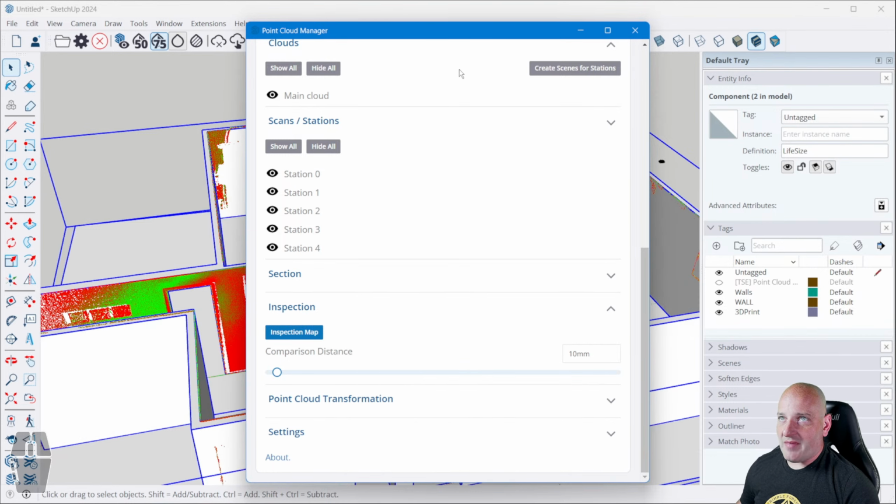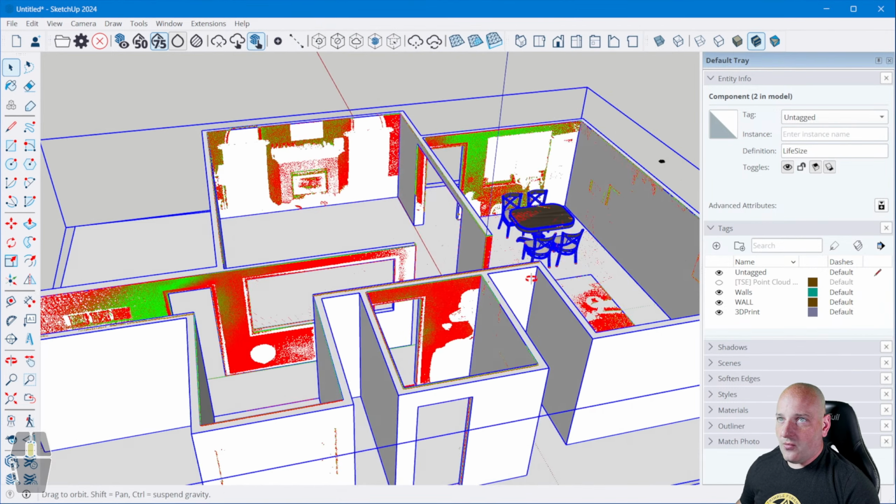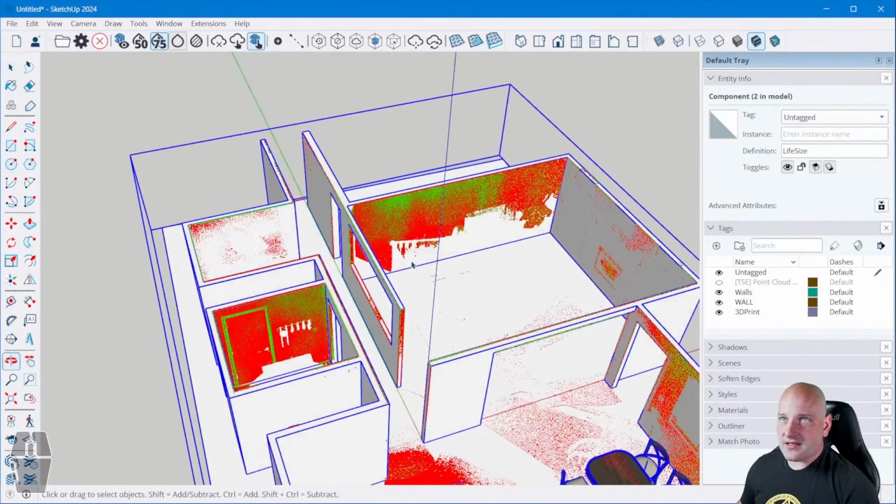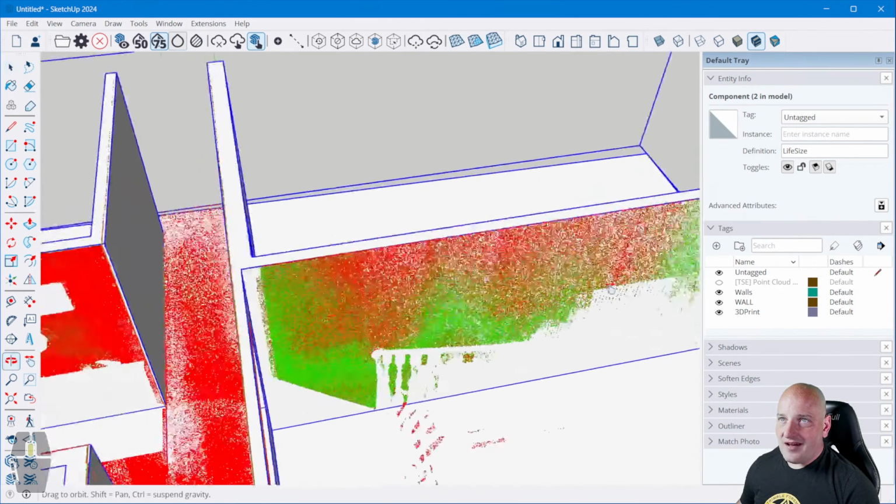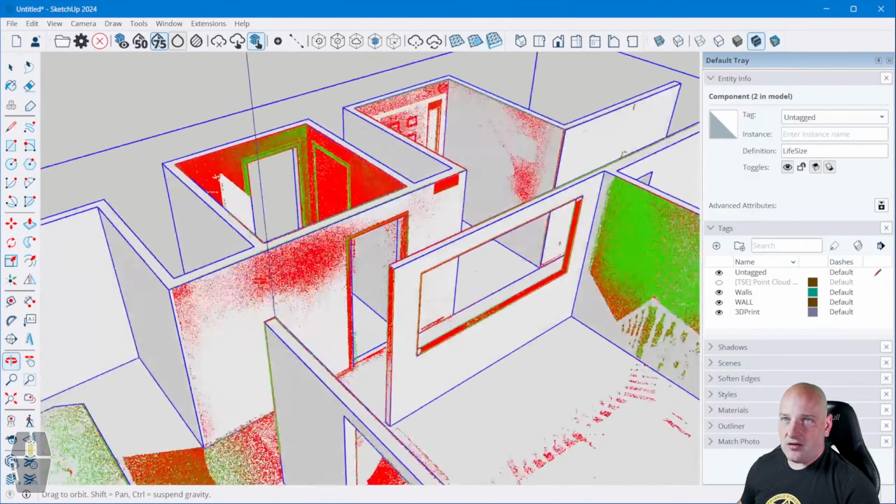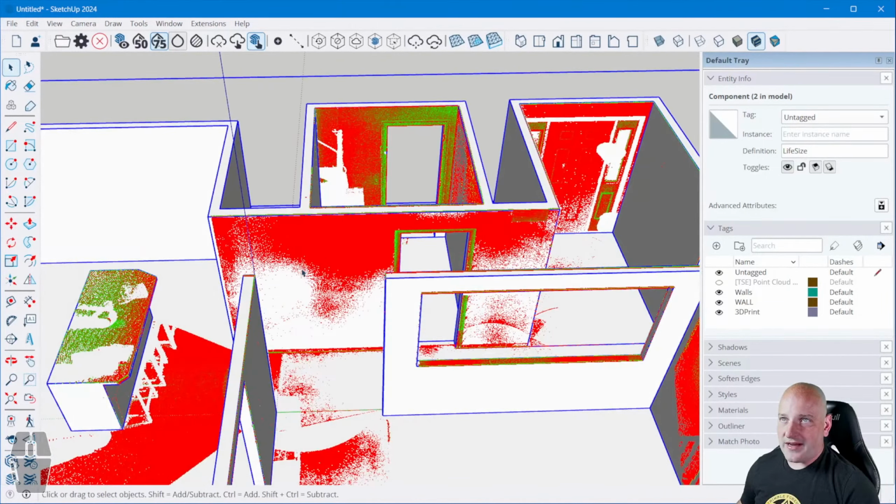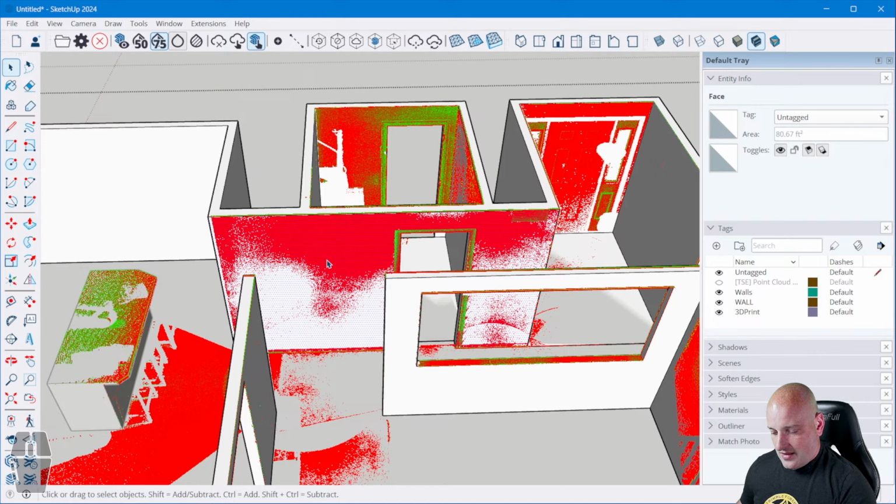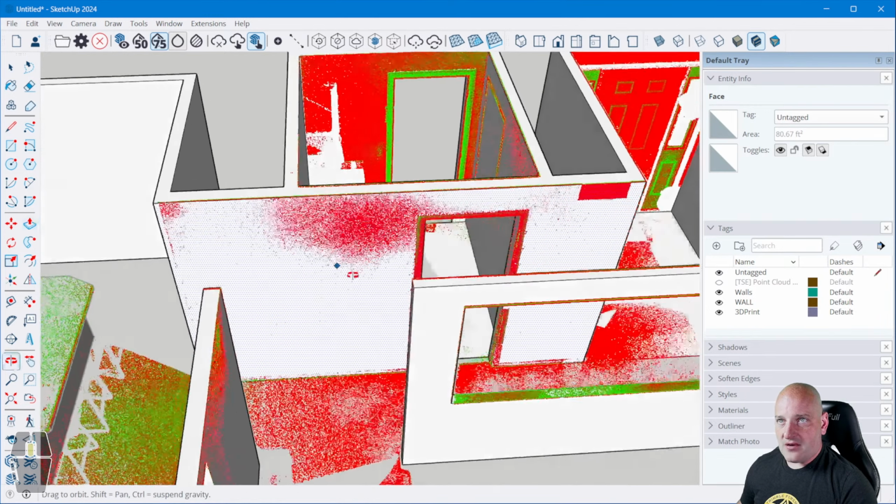and click on inspection map. And what that will do is generate a map for you showing areas that are maybe not quite as close as you would like. So on this wall right here, most of this wall is outside of my centimeter tolerance.